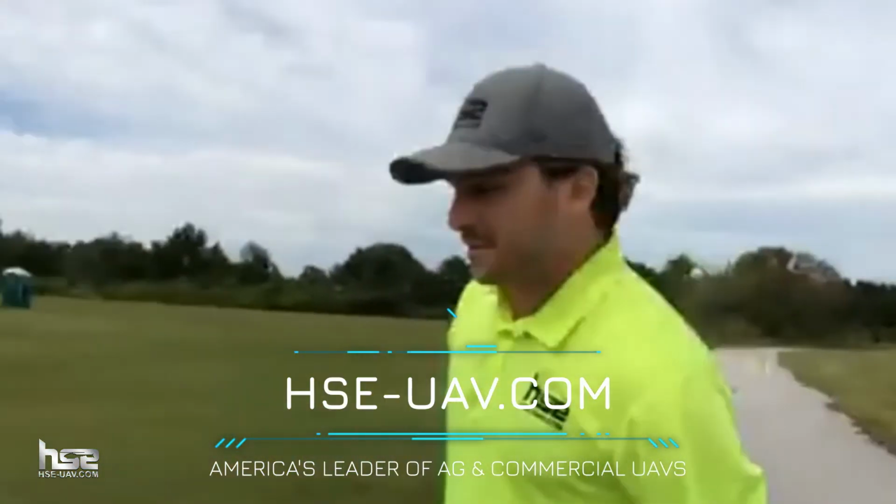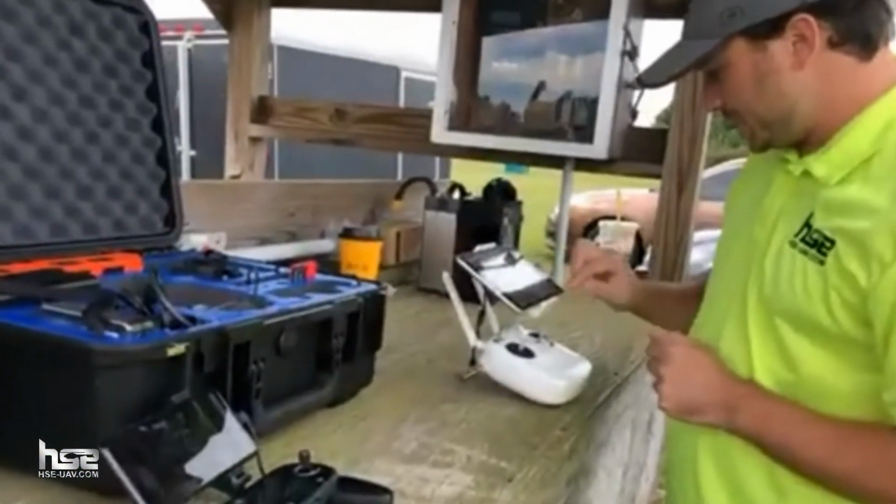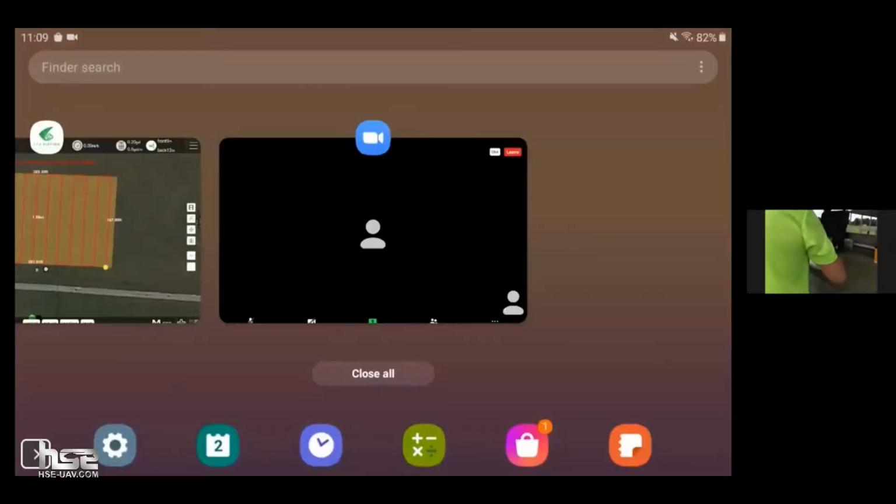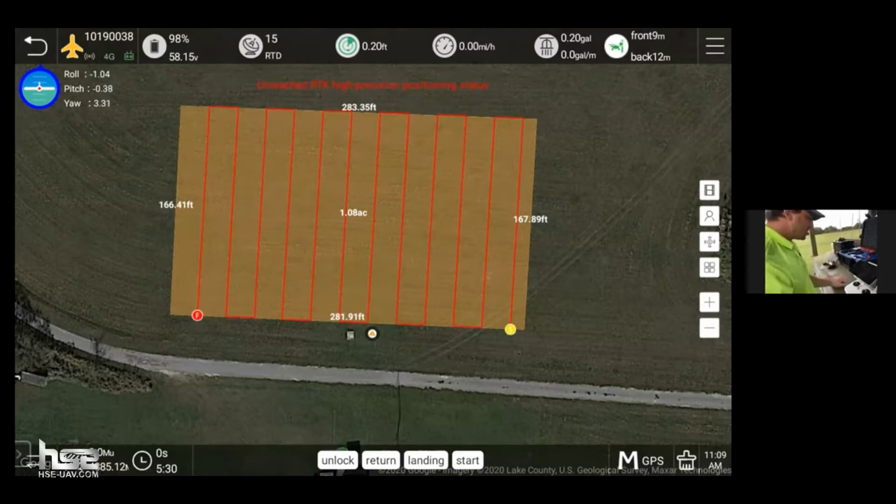All right, let's go to the software. All right, give me just a second. I'm going to go ahead and share my screen on this tablet here. So we're going to switch screens. You guys should be able to see my screen now. So right now we're on the TTA Agriculture Spraying app. This is where we create all of our flight plans. Right now, I'm in my mission monitoring page. I'm going to go ahead and tap the button on the bottom left here.